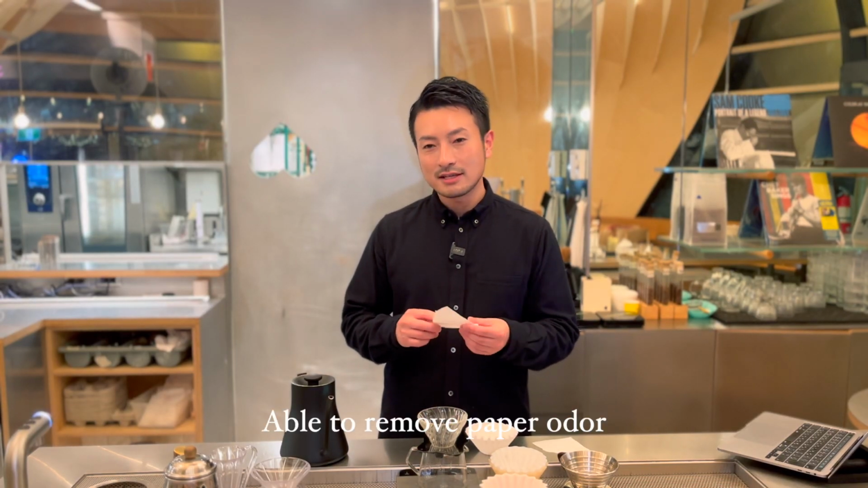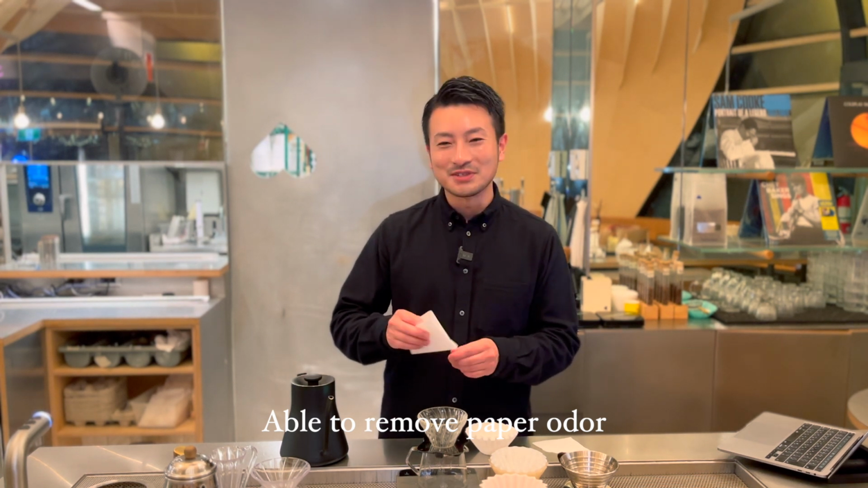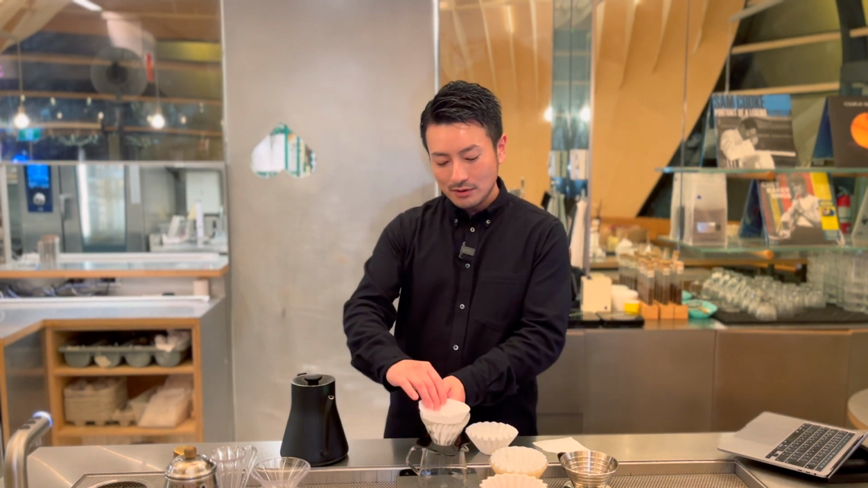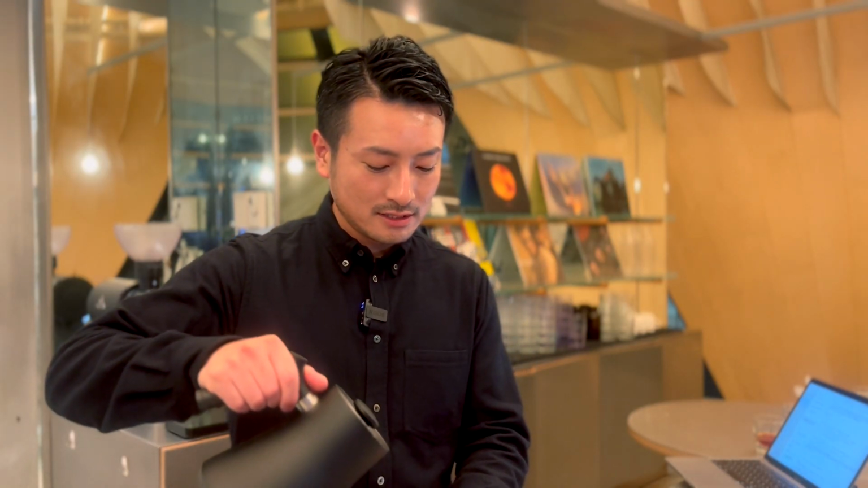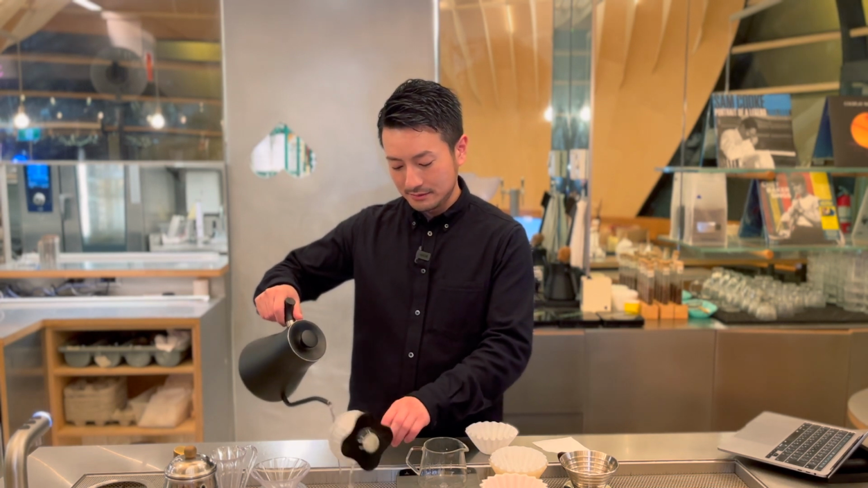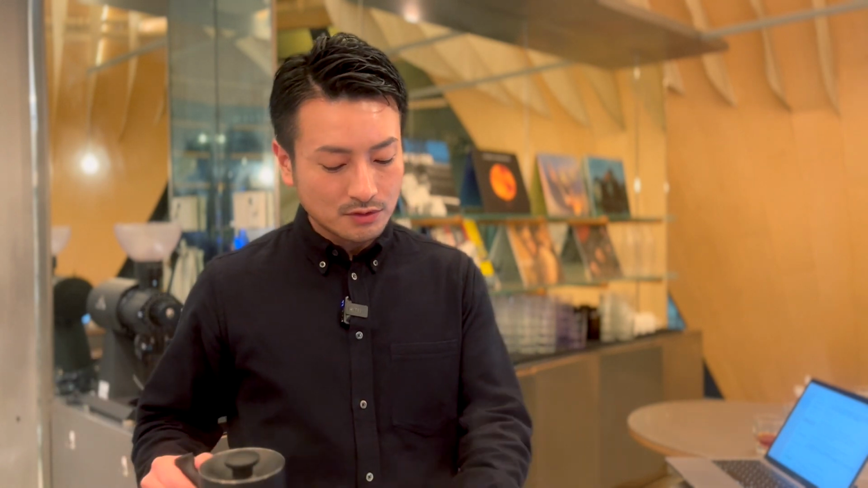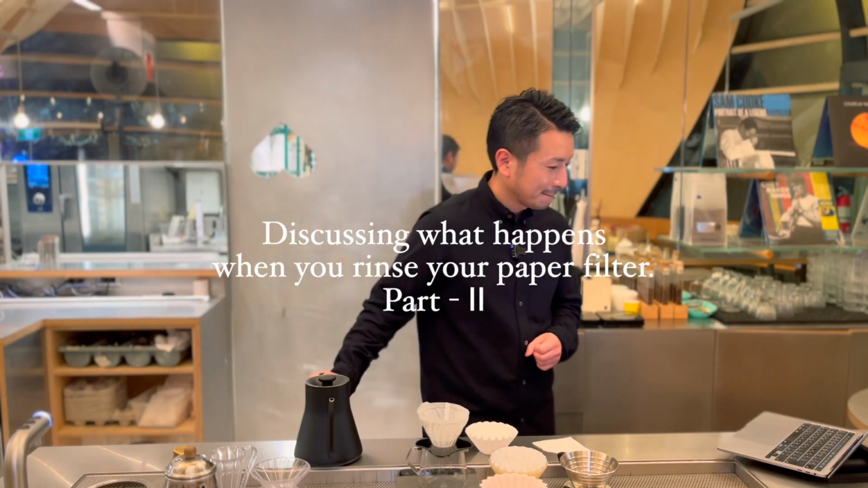First of all, it reduces the paper taste. Unlike when you skip rinsing, rinsing the filter helps remove most of that papery smell and taste. It might not eliminate it completely, but it cuts down on unwanted flavors, giving you a cleaner, more enjoyable cup of coffee. Secondly, it preheats the dripper.